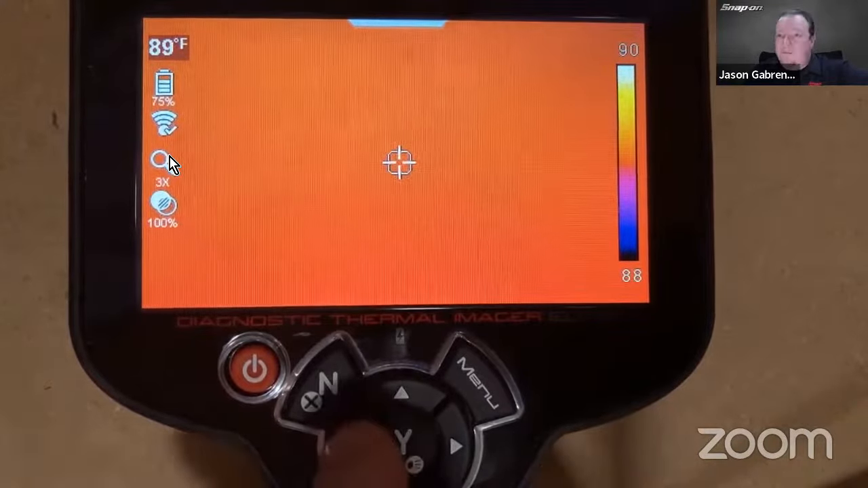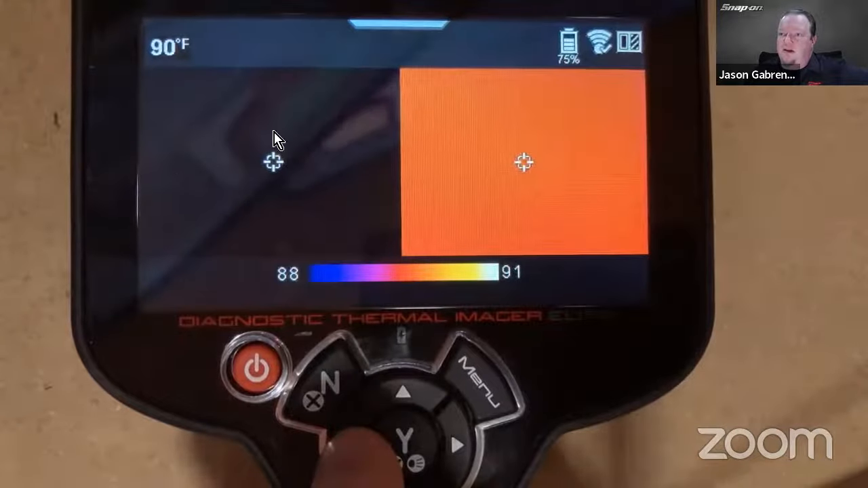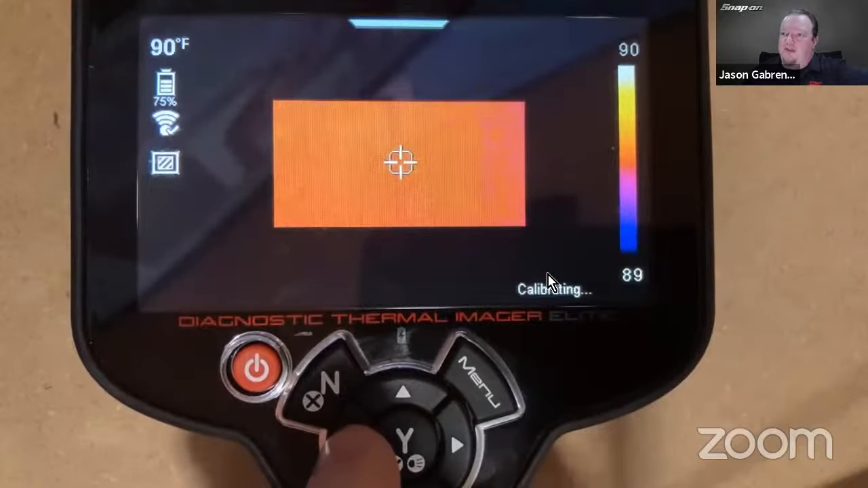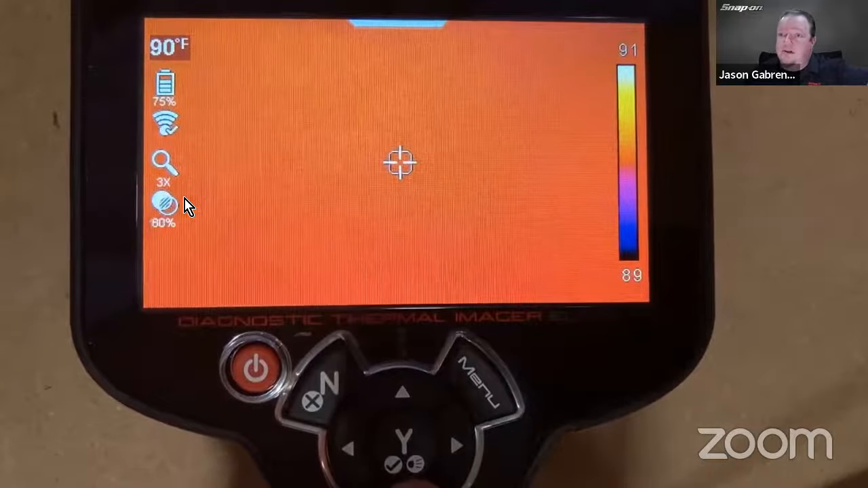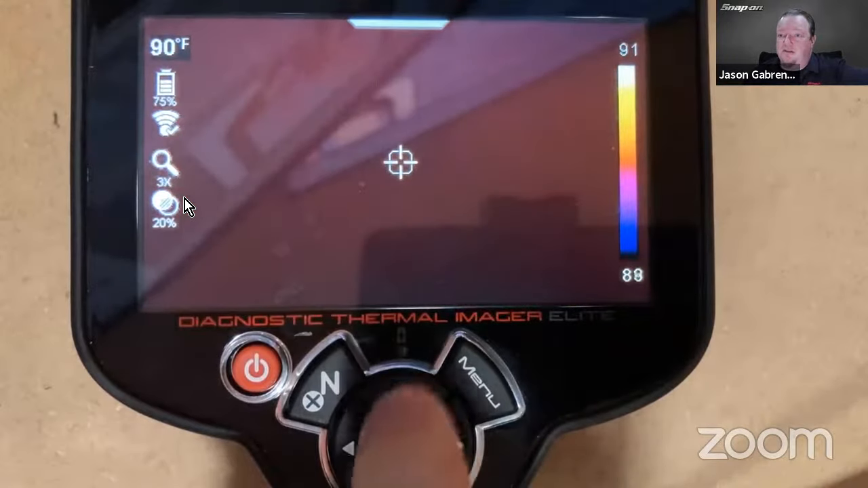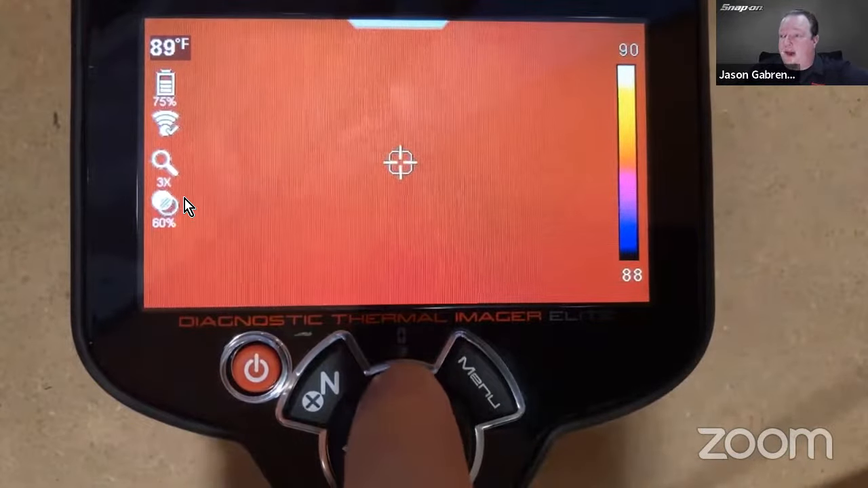You can use the left and right options. You can zoom in and out, and you can also change the scene. So here's side by side. Here is picture in picture. So the outside would be video and the inside would be thermal. And then up to 3x zoom. There's also an opacity. So I can have 100% thermal. And if I use the up and down arrows, 80, 60, 40, 20, nothing. So you can go down and see how much thermal will overlay over the camera, so I can get a better bearing as to where I'm at.